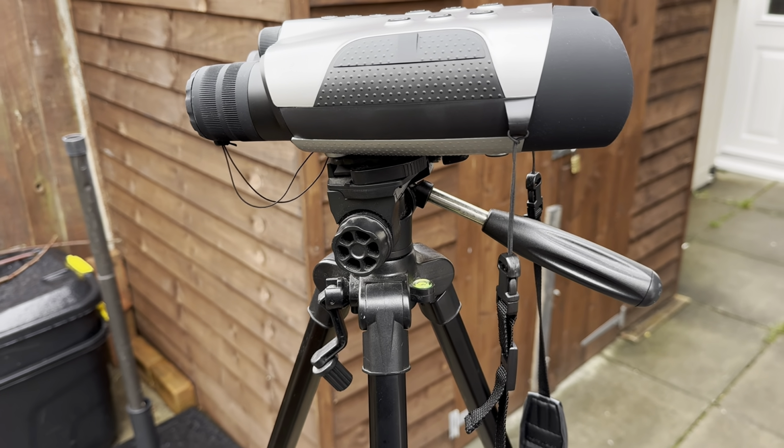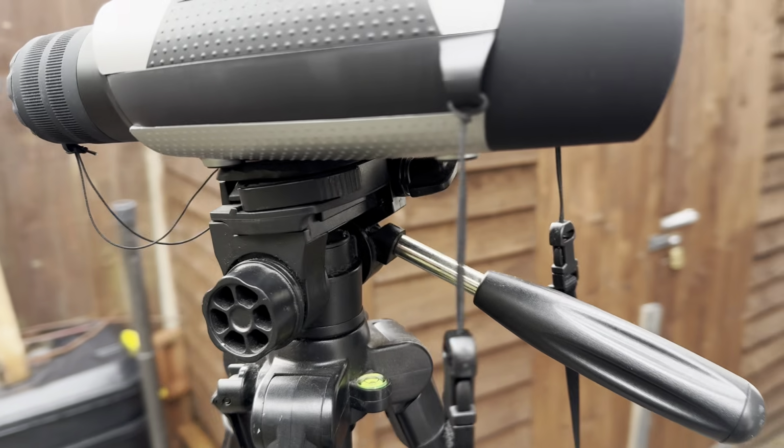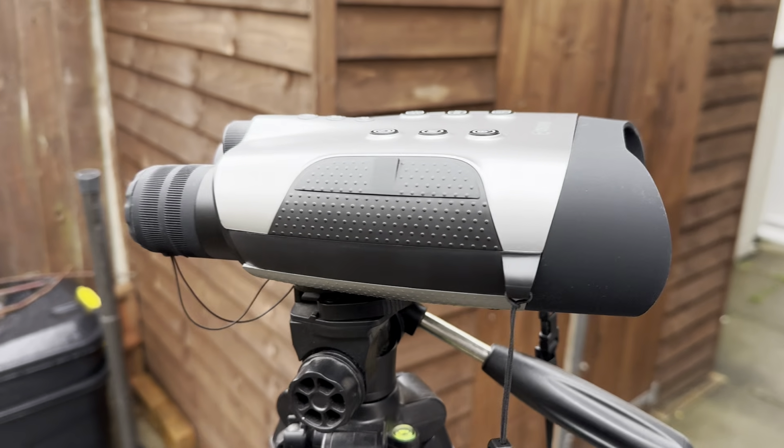This has a really good infrared. I mean, look at that tree down there. A normal infrared one, like the other one I have, no way does that. So last night when I was filming, this is how I had it set up, just on a tripod. So it does work really well.